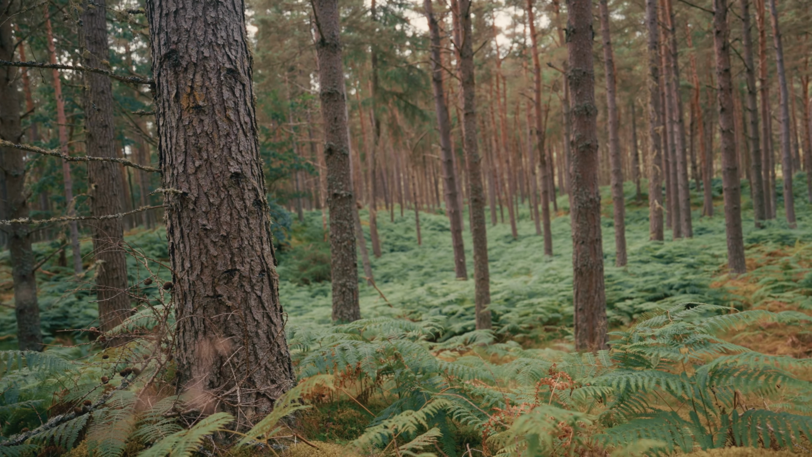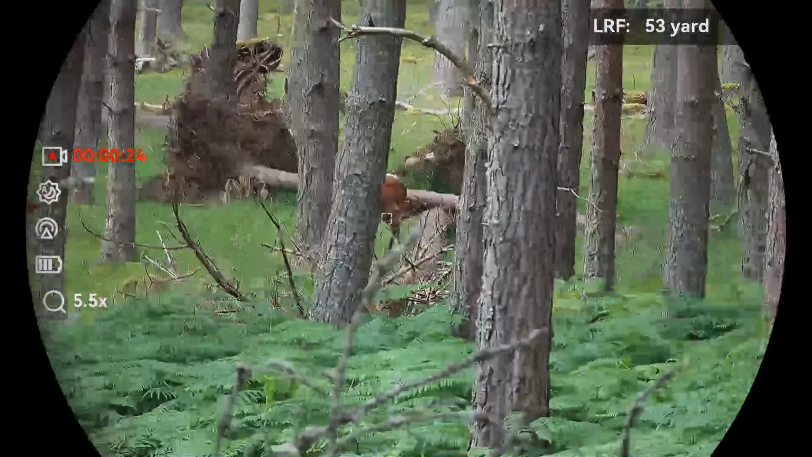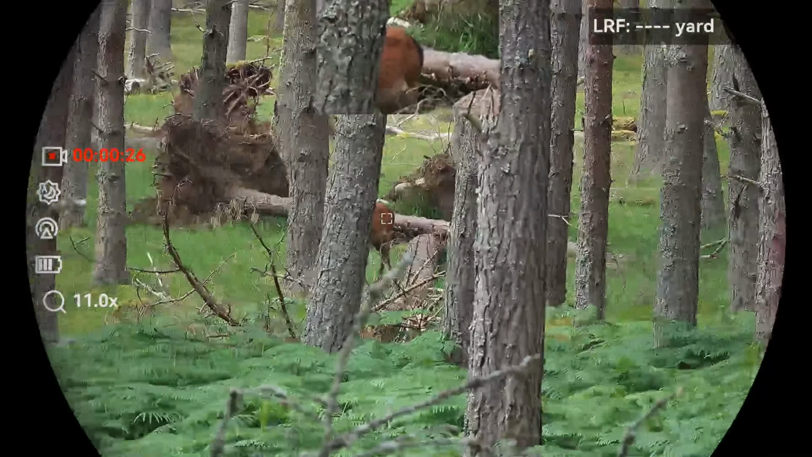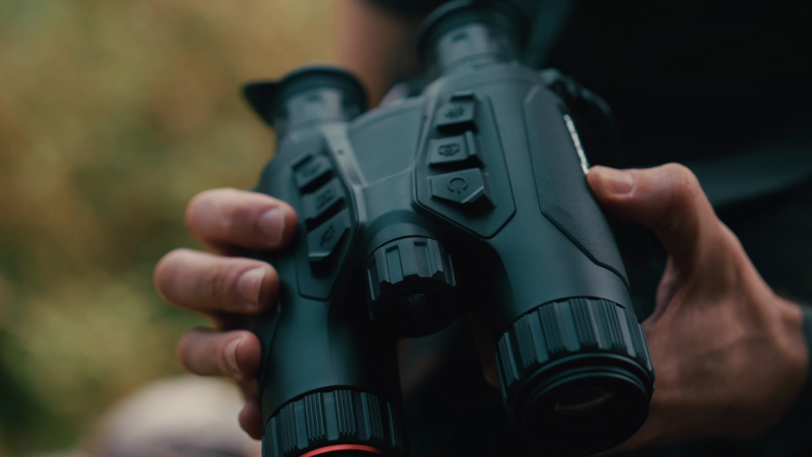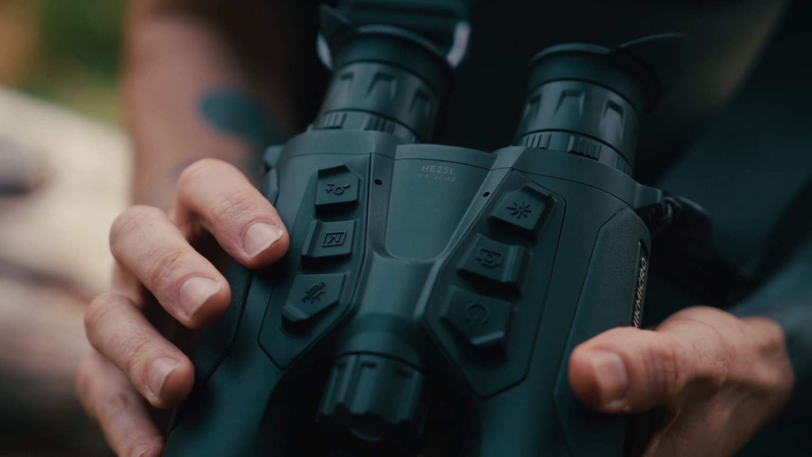It's the first time I ever picked this thing up, and I must say, I'm really enjoying using it. It's just nice to purely observe. So what we're going to do is just sit down and see if things start happening when we're being a little bit quiet.